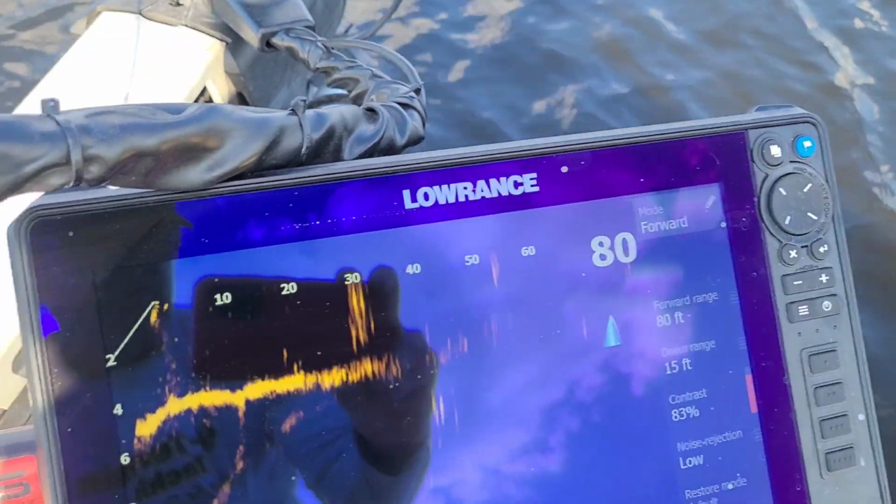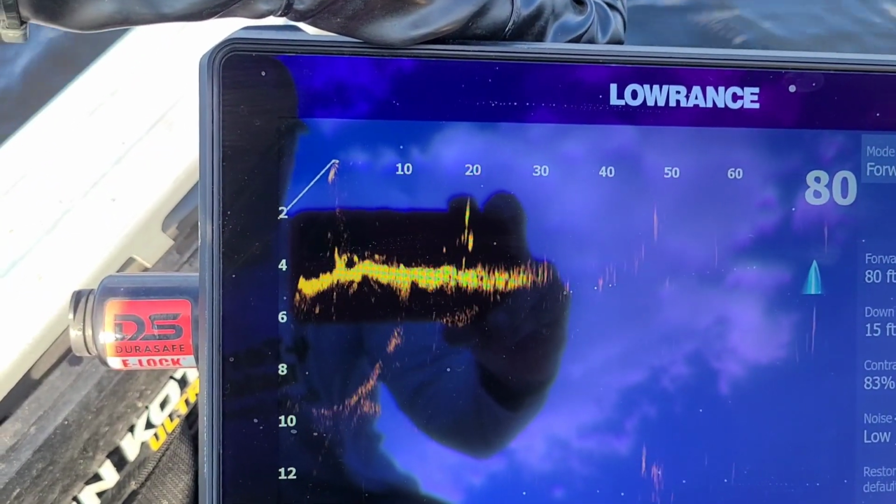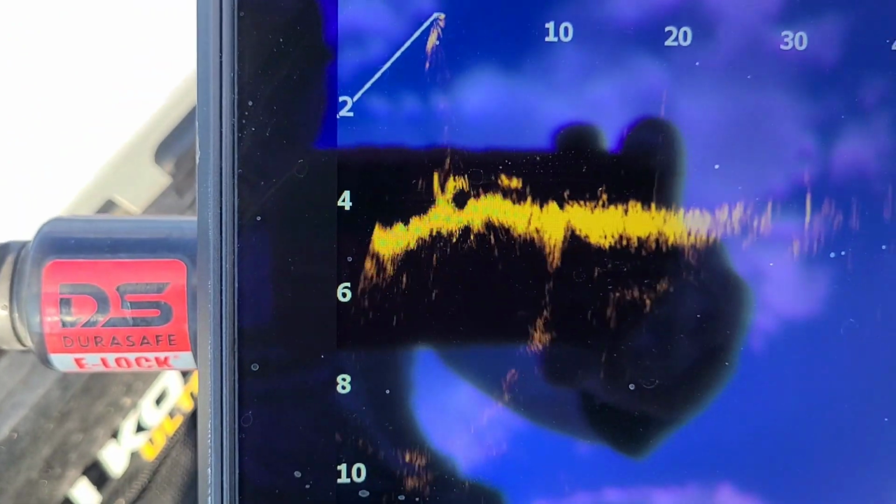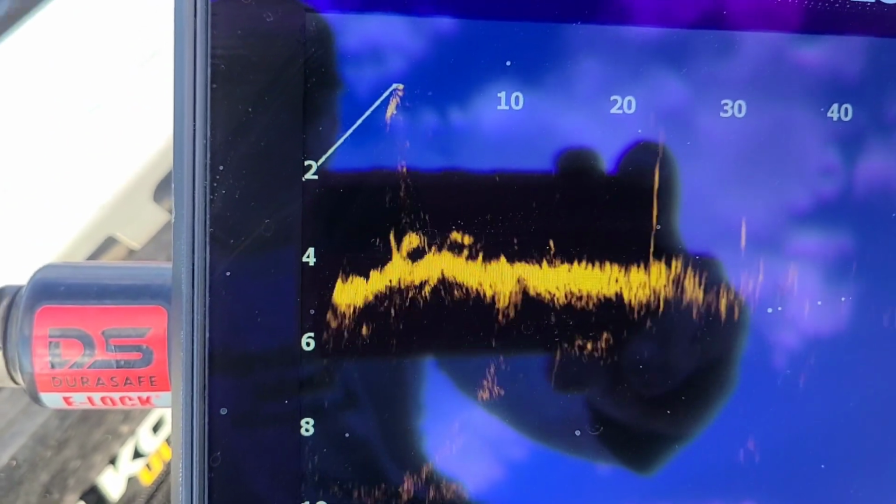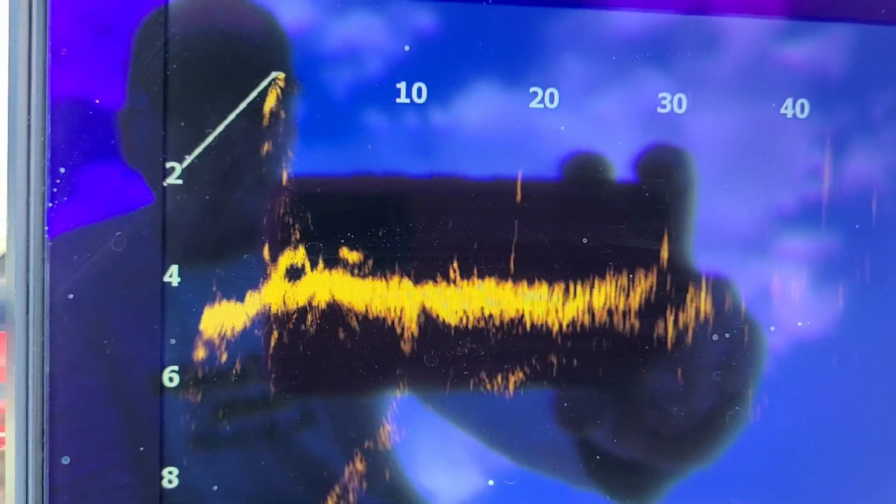So just kind of scanning around, and there's a fish right there. Oh, it was a fish. Don't know what it was because there's so many gar in this lake. There's another fish right under the 30 mark.